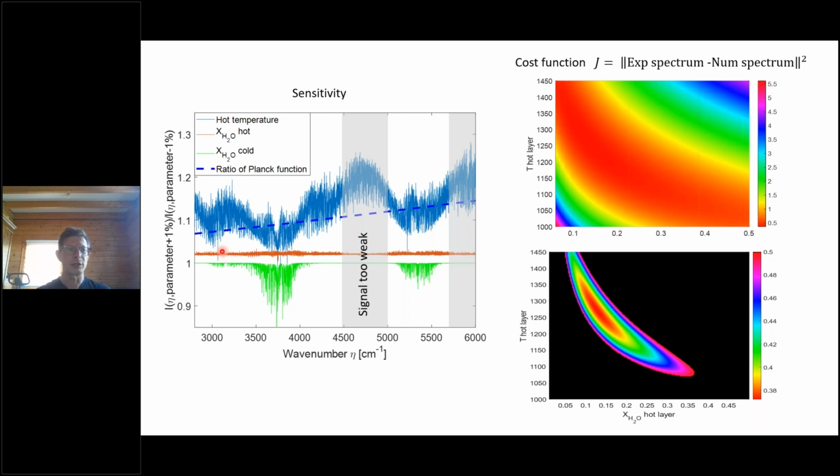And if you increase the temperature, the effect is shown here, the blue curve. So what you see is that just increasing the temperature by 2% has a big effect. That is, the average effect is around 10%. And this high sensitivity is due to the nonlinear behavior of the Planck function.